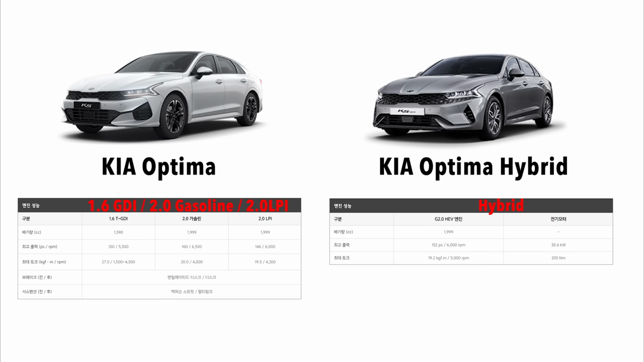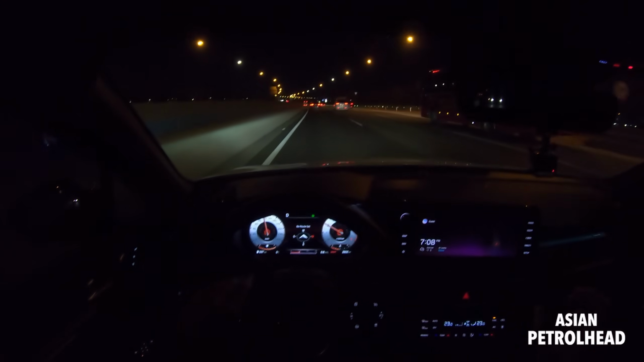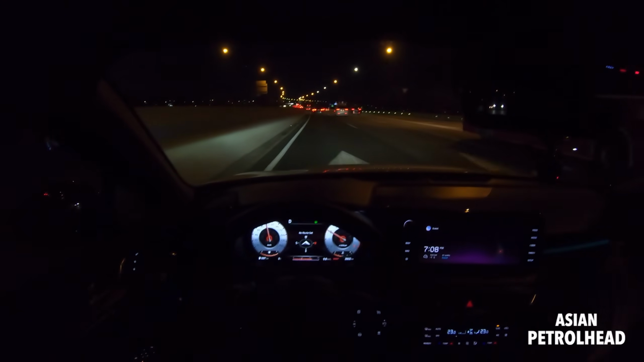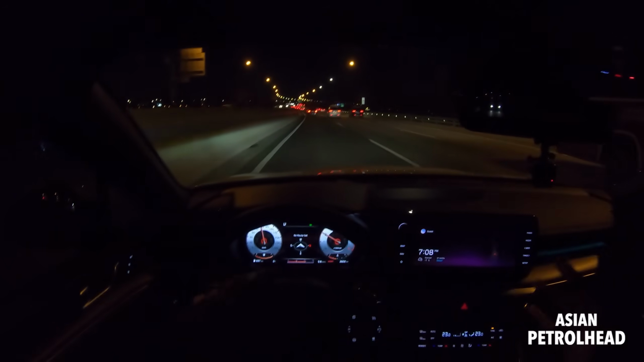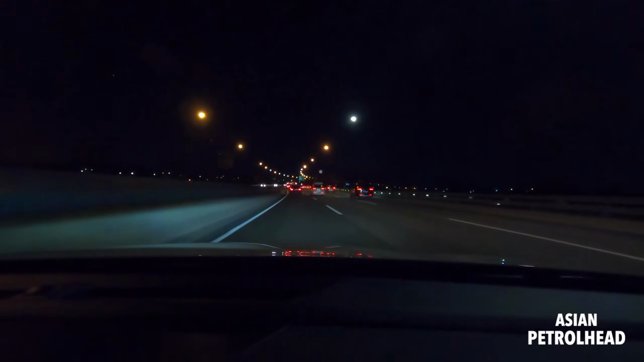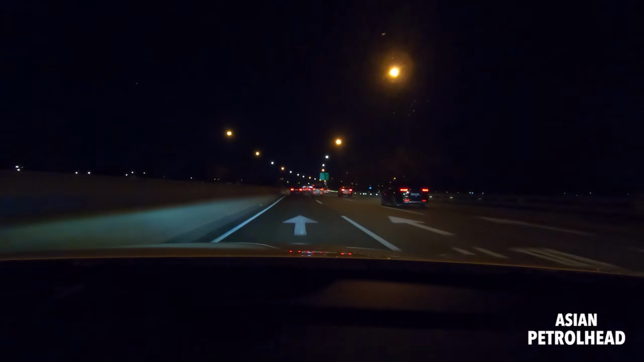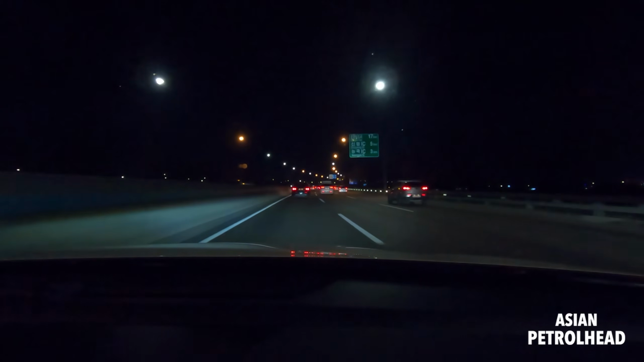Excluding the LPG, my personal favorite is the hybrid because it shifts very smoothly, and you won't even notice the transition from starting on the engine to when the motor kicks in. So it's a very nice system, and this 1.6-liter is also a very nice option, I would say.